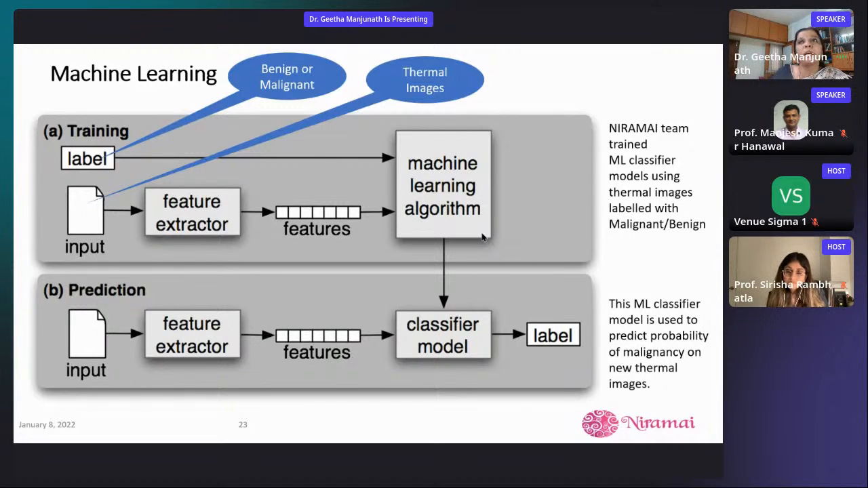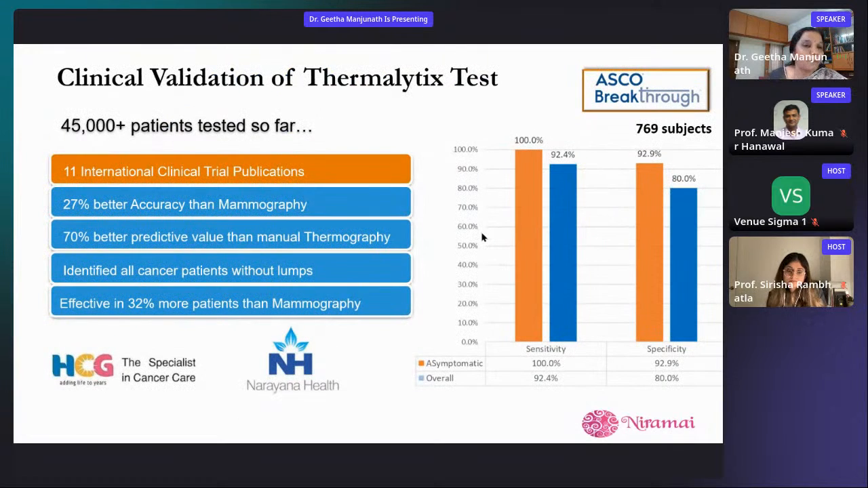So if there was, let's say, mammography saying there is positive, but biopsy was negative, the final ground truth was negative. Again, it may be obvious now, but what it is actually enabling us is that with the thermal image, we have tuned it to say what biopsy says, which means that it became much more accurate than mammography also, which is the current method.